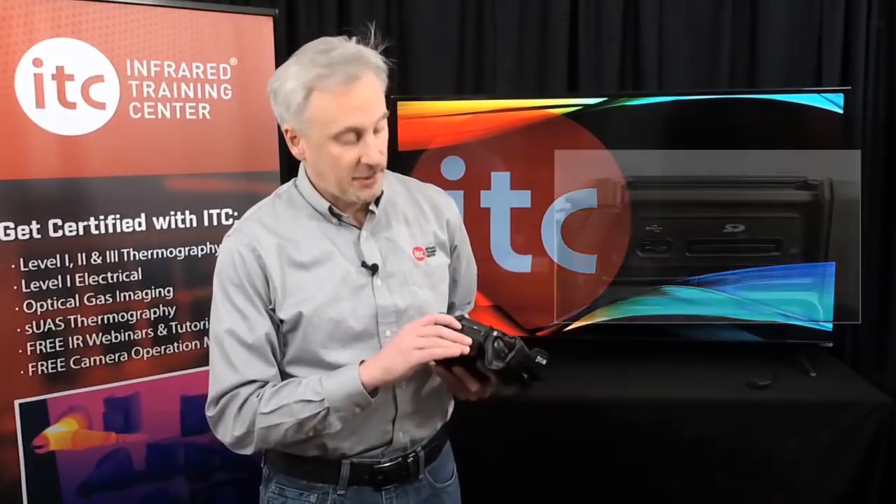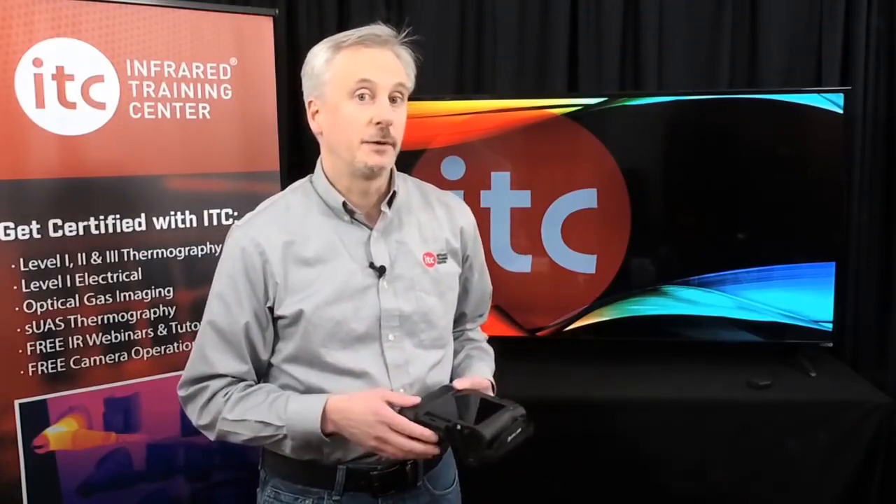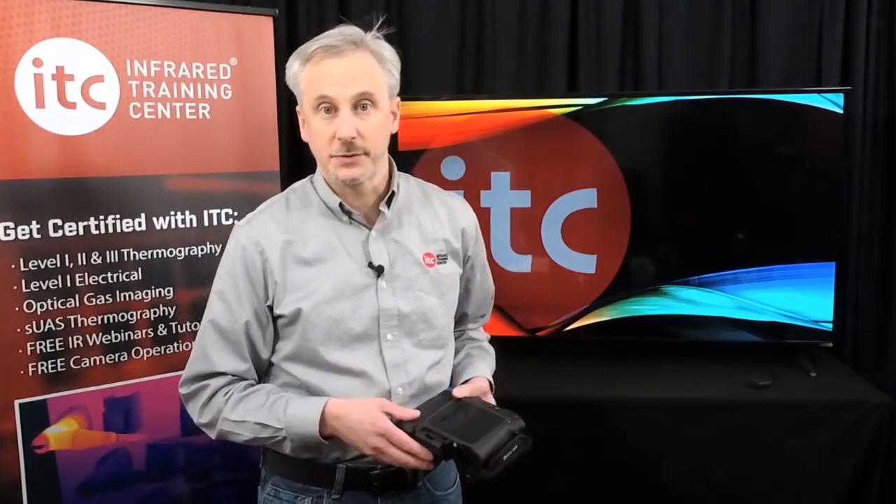Also, underneath this rubber flap here, you'll find a USB-C port. This is used for powering the camera, streaming video via HDMI, and connecting the camera to the PC for downloading images and streaming video to our PC software, such as FLIR Tools and Researcher.